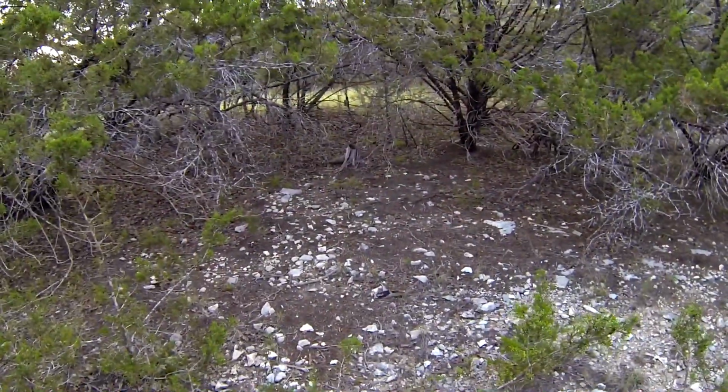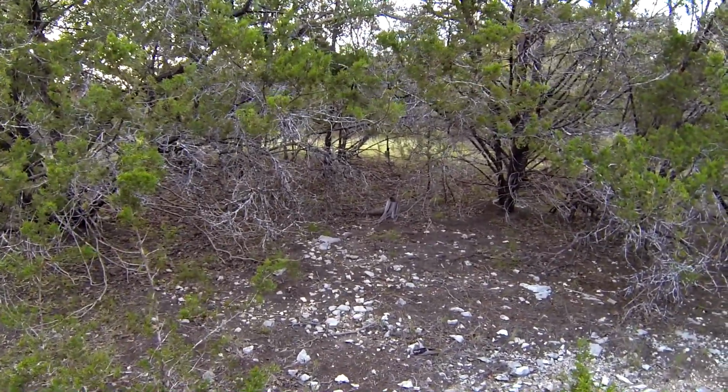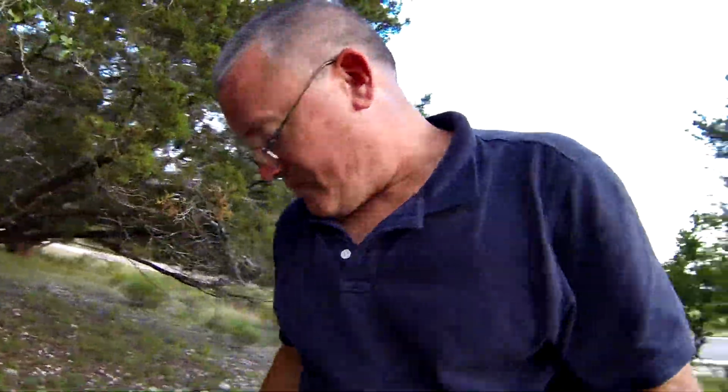That's it. Now we just got to get out of here. Aha, there we go. That's gonna be really nice. Game camera's back in there. That's gonna be real good. It's gonna work perfect. I saw some rabbit in there, and I saw some roadrunners back in there. So I guess what we need to do now is backtrack a little bit.